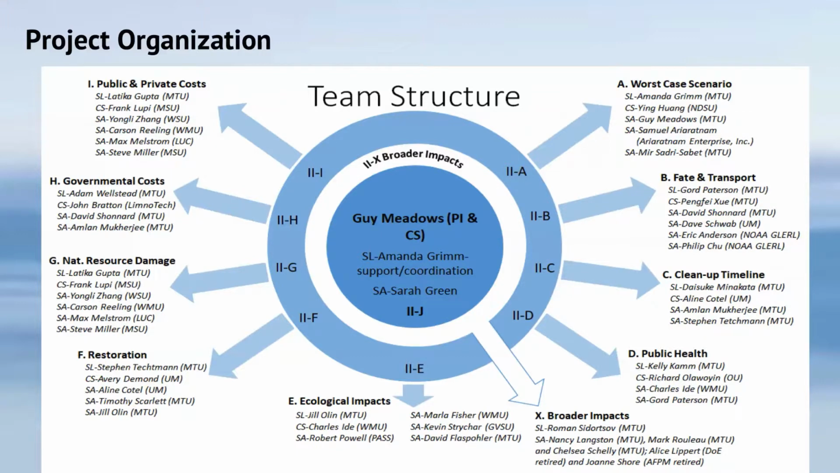We organized ourselves in a diagram that looks a lot like a clock, and that's because task A needed to occur before task B, which needed to occur before task C. So propagating that through the entire system and having a very short 6-month time frame to complete this analysis resulted in a structure where we needed to be constantly providing input to the latter tasks based on where the earlier tasks were in their development stage.